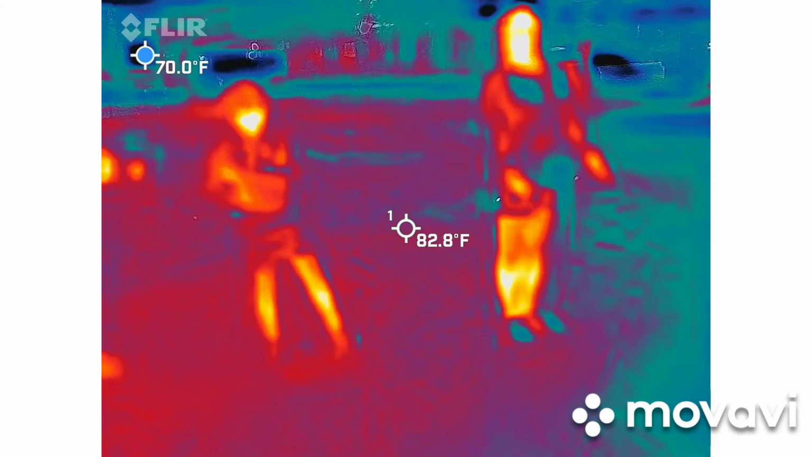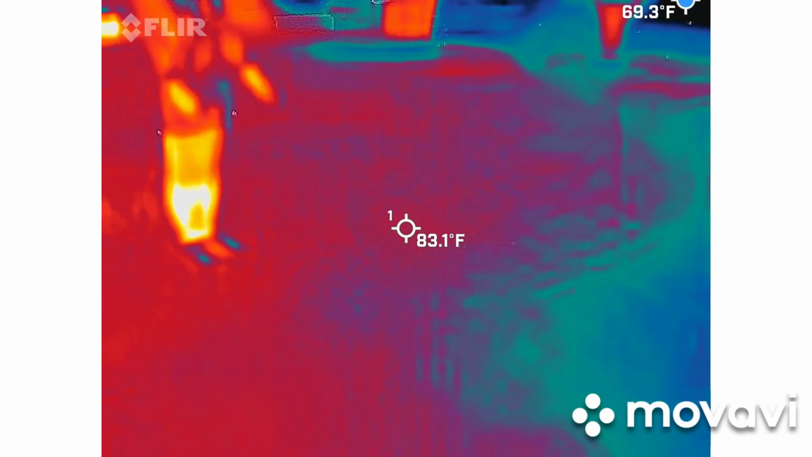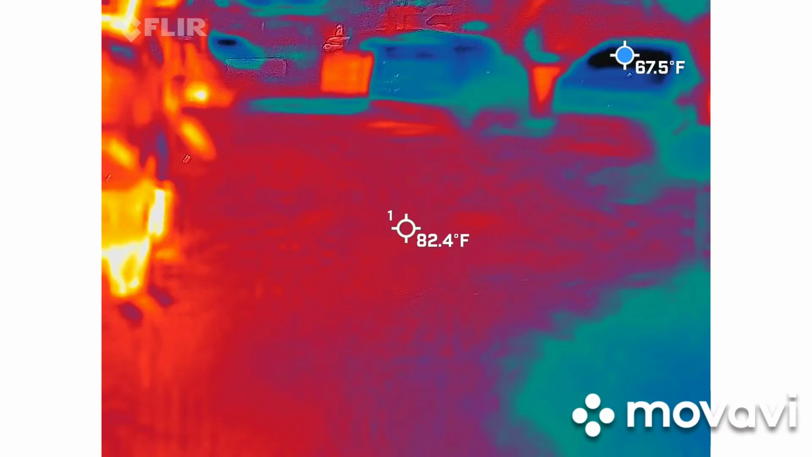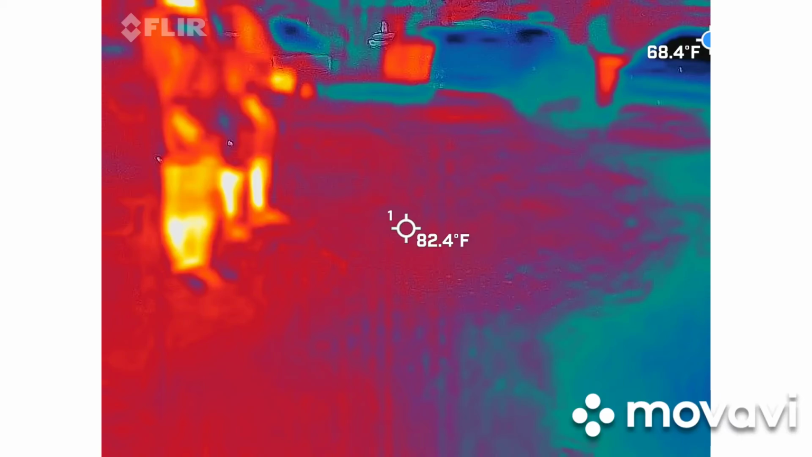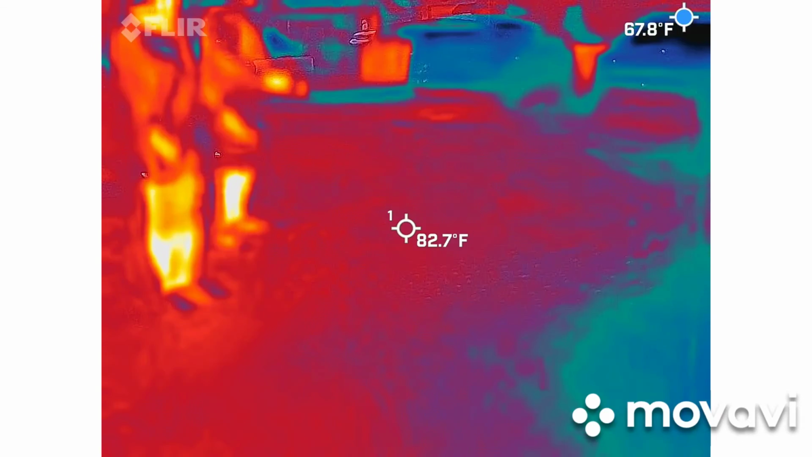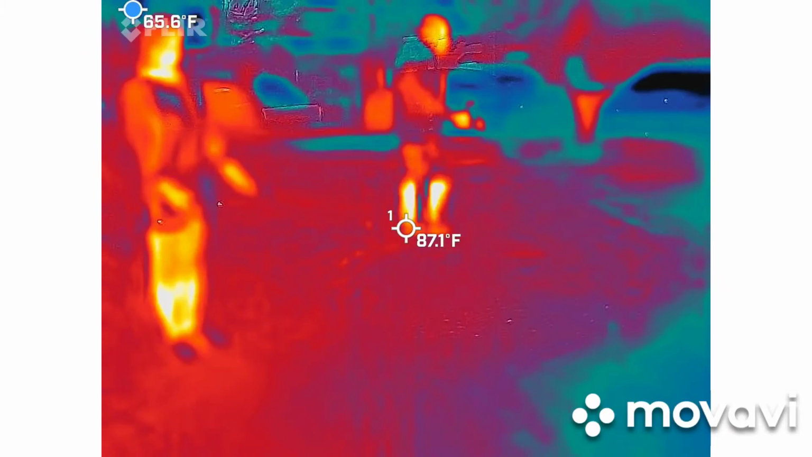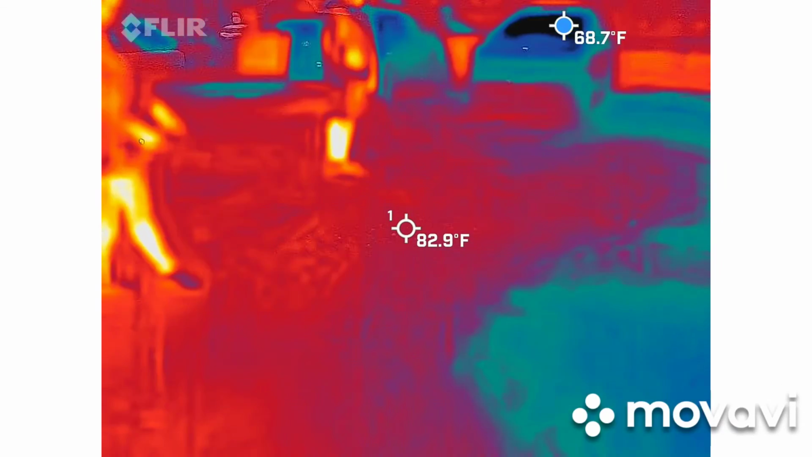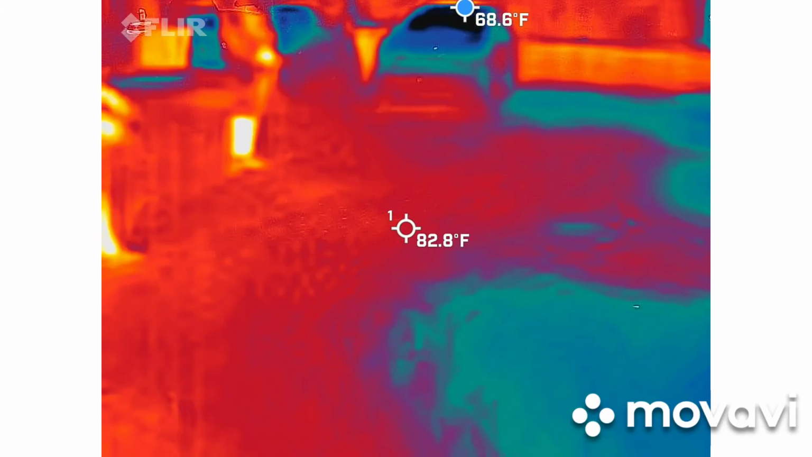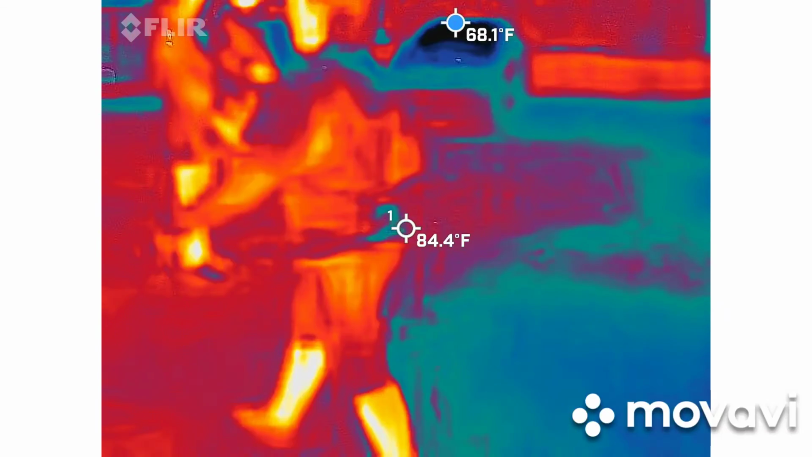I couldn't tell if it was shadows from 6.3 or from these lights, but it went dim and came back up. I got red twice. Red twice.